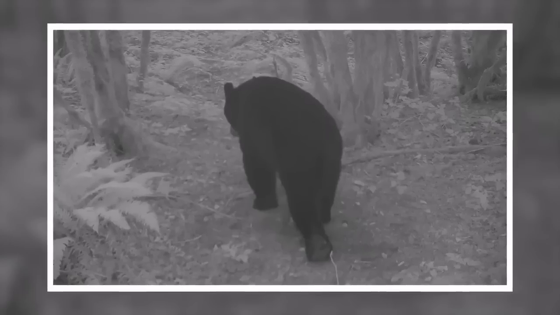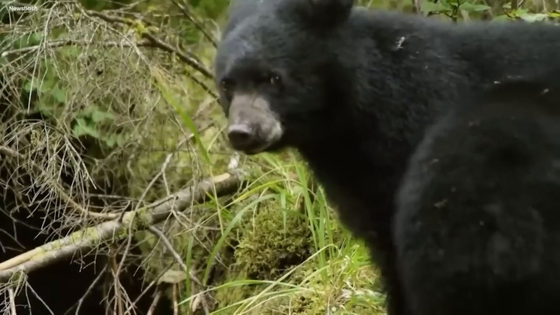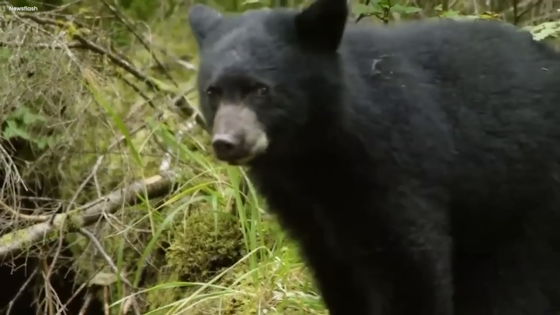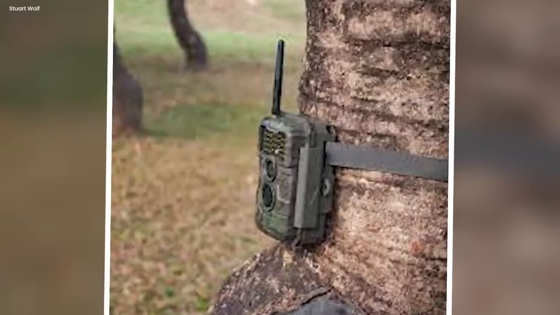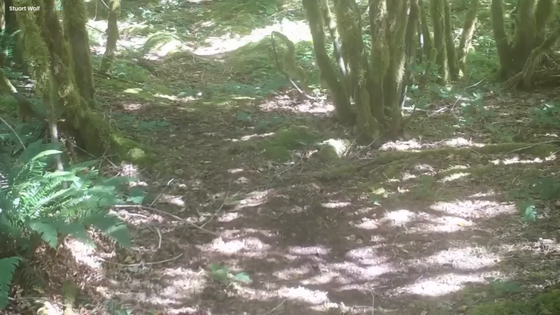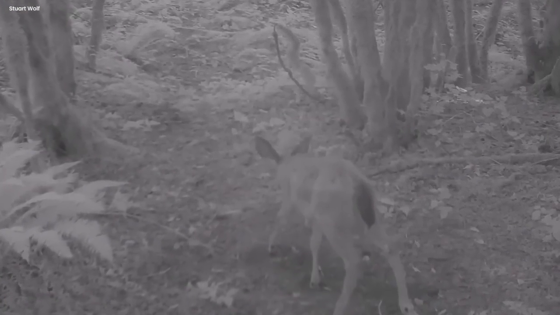The man was actually curious about the black bears that lived in the forest land. He wanted to see them up close, but he knew they were shy, so he left his trail cam near their paths. But the trail cam did not just capture bears. It also caught movies of other creatures like deer, raccoons, and possums. The man was amazed by the secret lives of these animals.